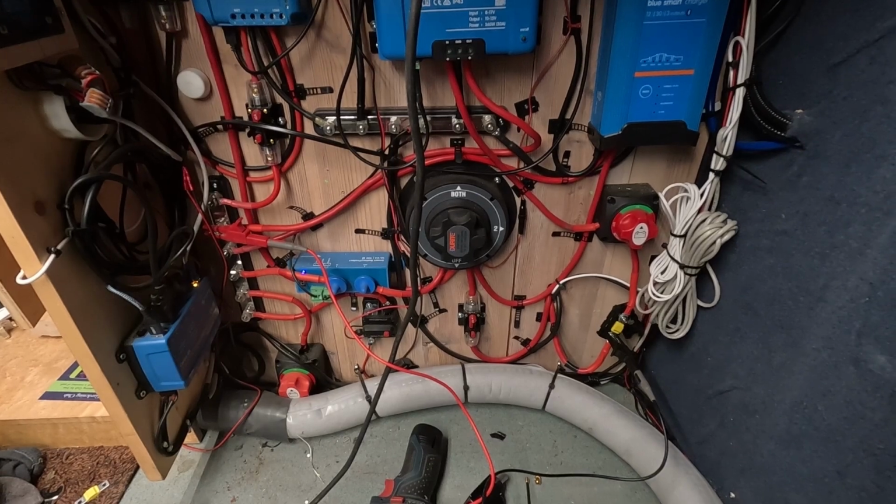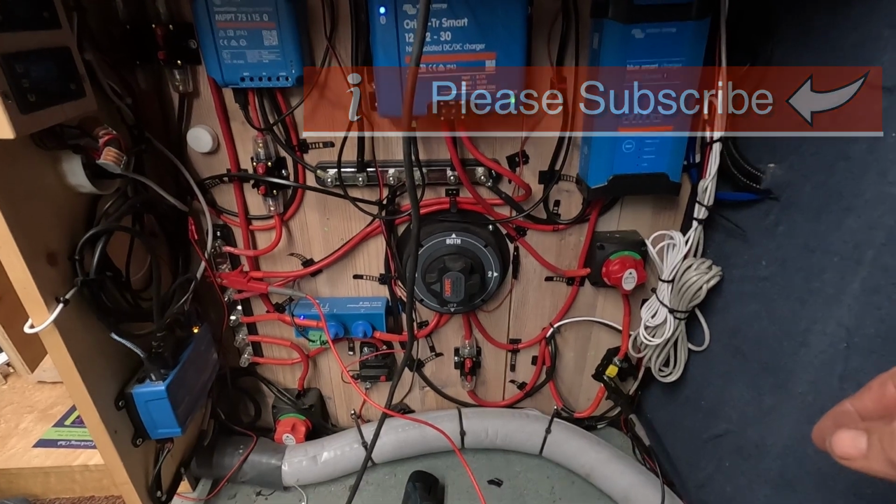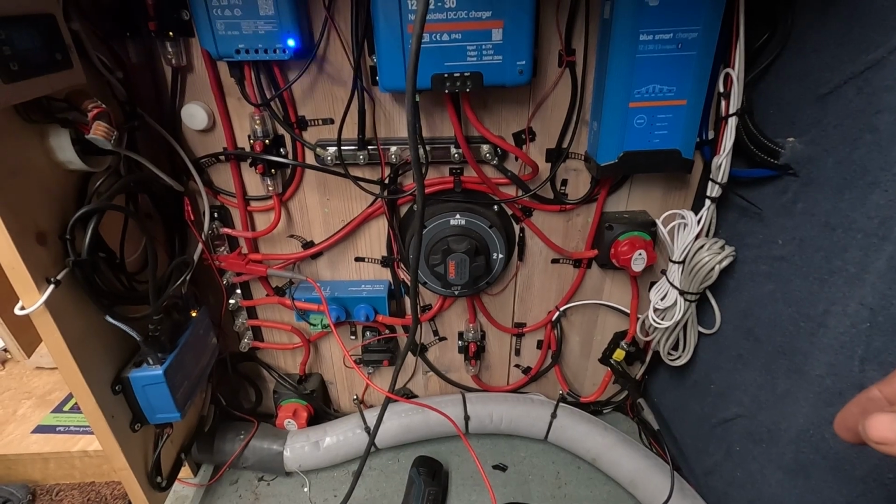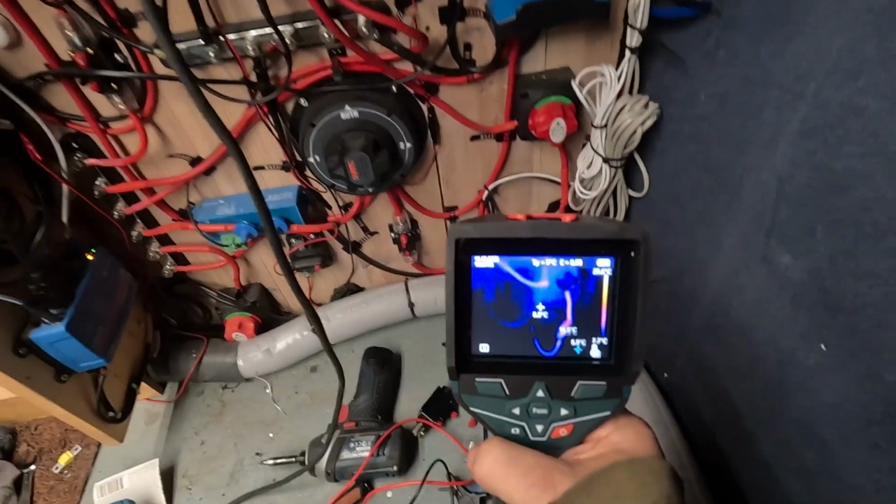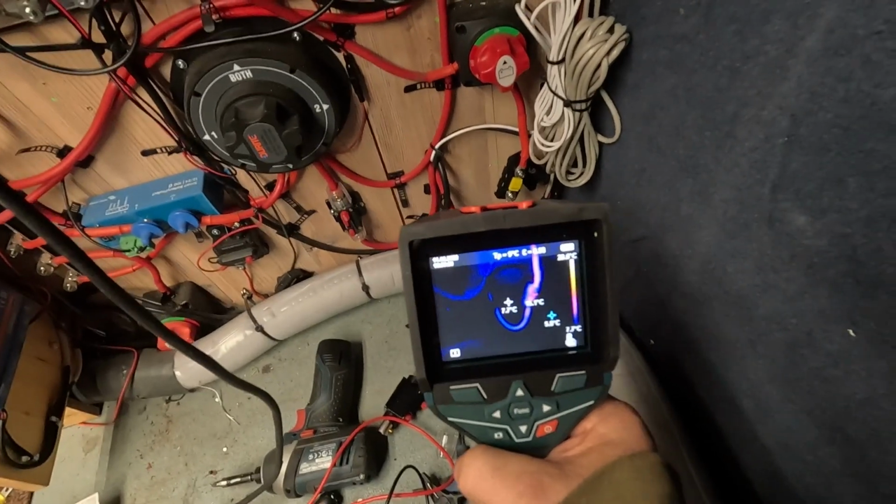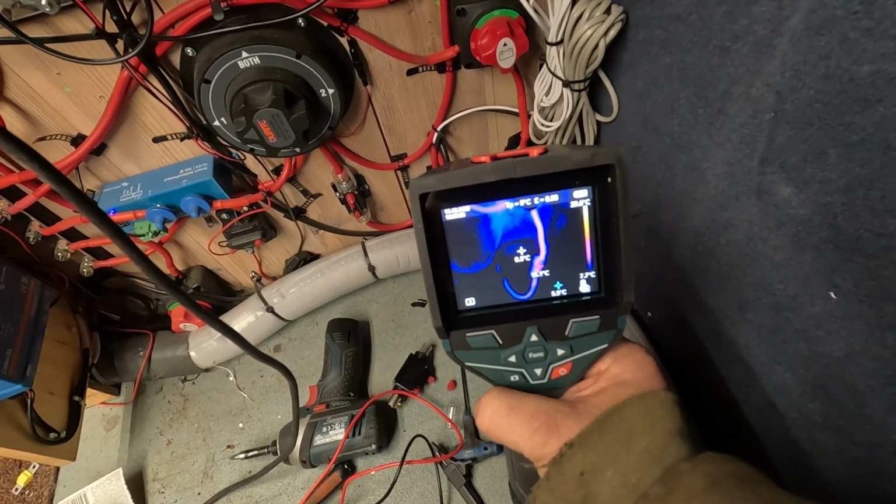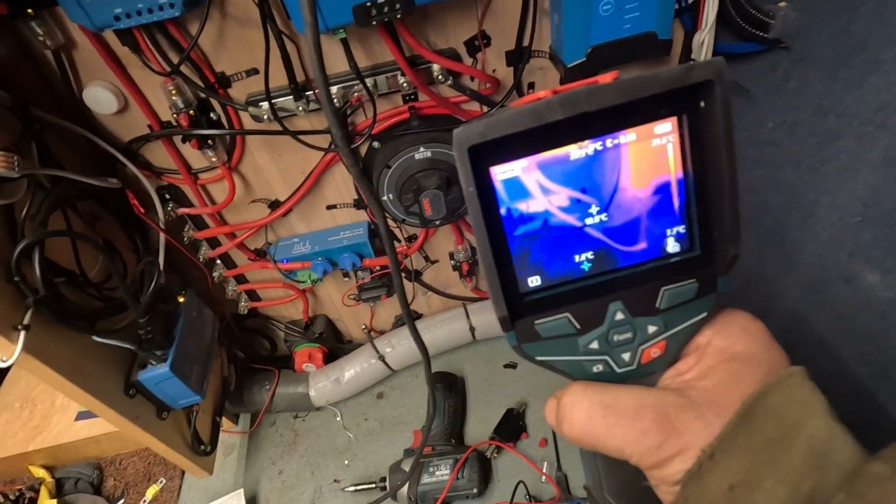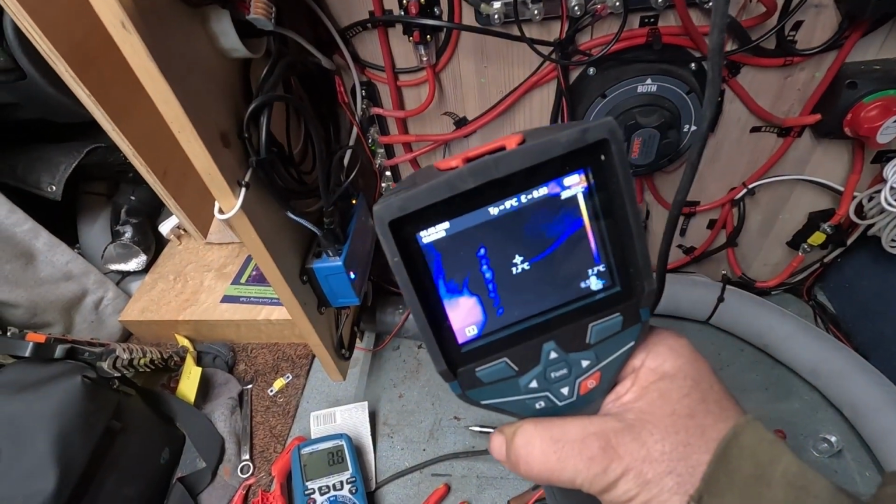This is another reason to have an open cupboard like this, so that you can get to all the individual wires, so that you can quickly do fault finding and adjust any problems that might occur. So now on the thermal camera we're showing 15 degrees on the junction, whereas before we were at 60 degrees. And then the cable coming up is showing perfect now, not showing any heat build up at all.